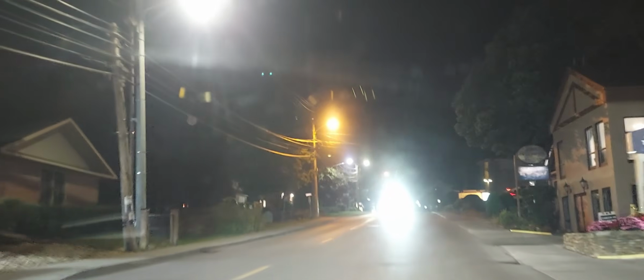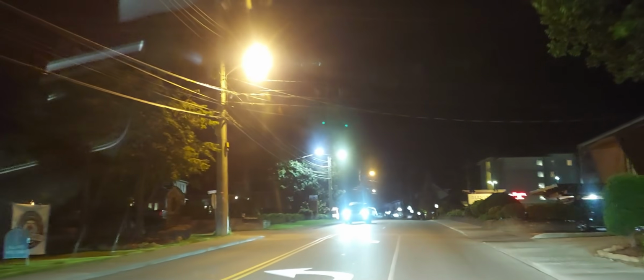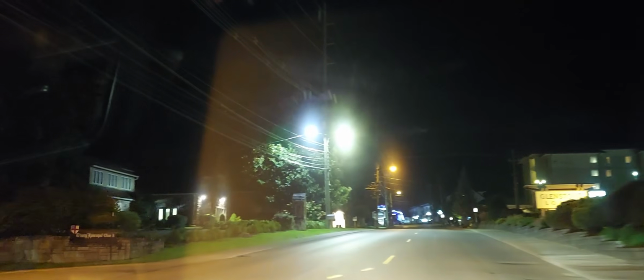But for the most part, the cops are watching them. They don't even realize they're being watched. And I love that. The safety factor is amazing here in Gatlinburg. There's nothing really left to see up here. I'll turn around.